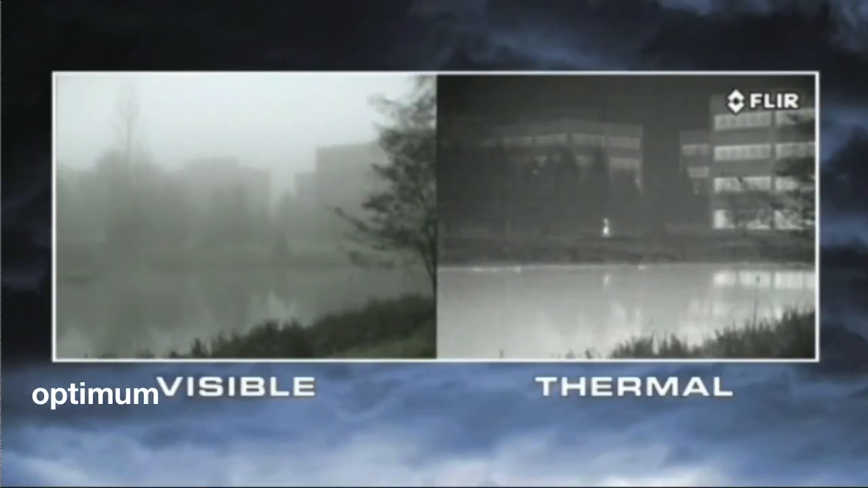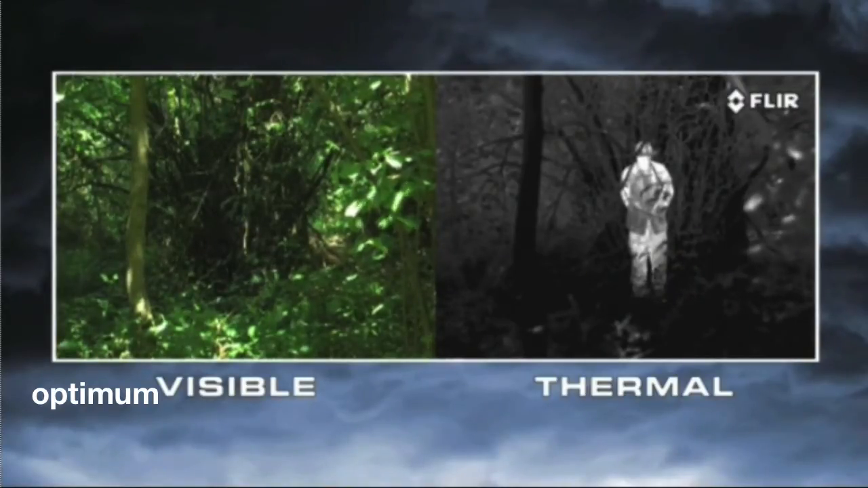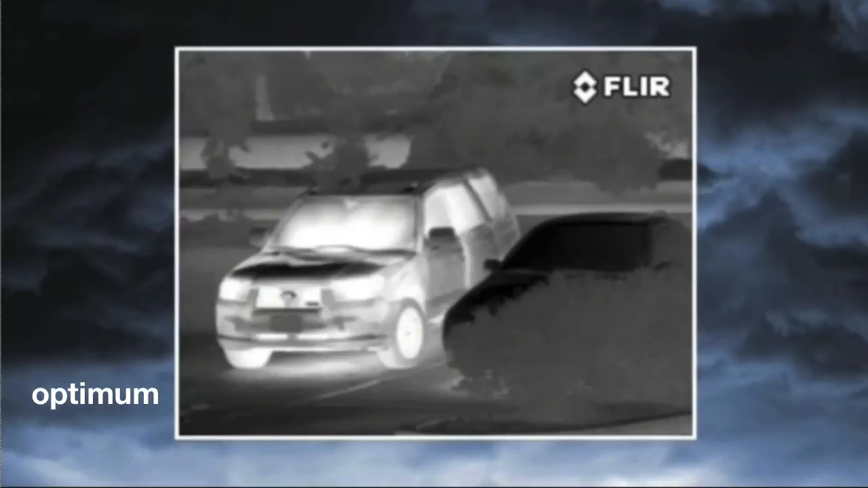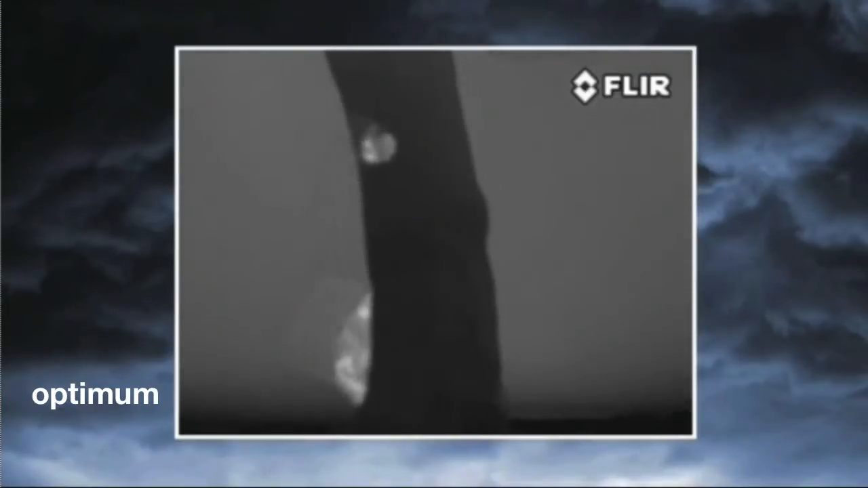Everything on Earth gives off thermal energy called a heat signature, and anything with a heat signature shows up clearly to a thermal camera. This helps you to see things you'd never see with your eyes or with yesterday's night vision cameras. Things like recently parked cars, discarded weapons and evidence, but especially people. No one can hide their heat, so they can't hide from you.